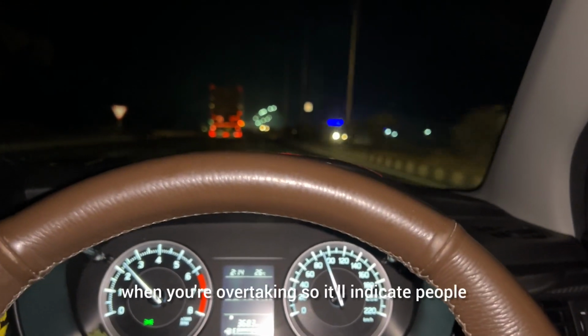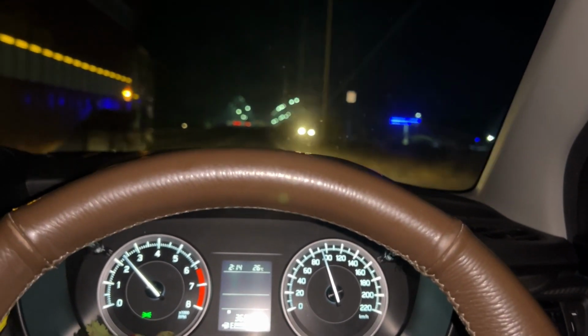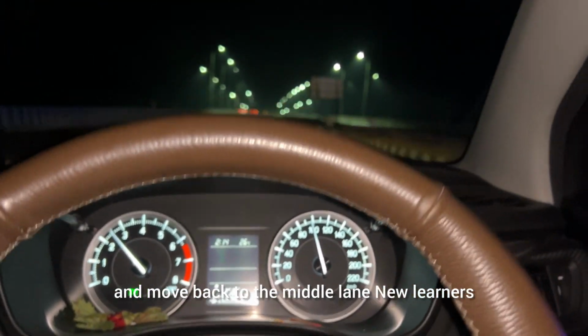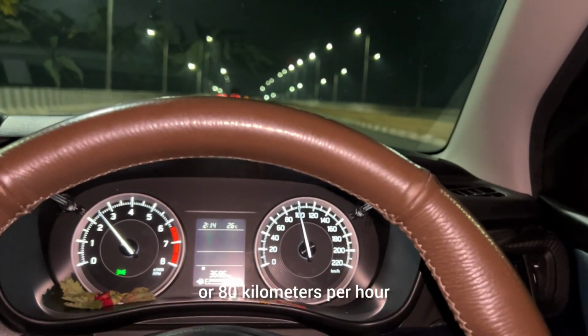Flash your high beams when you're overtaking, so it will indicate to people that you're coming their way. And use the speed lane only to overtake and move back to the middle lane. New learners, try to stay around 60 or 80 kilometers per hour, so it's very useful.